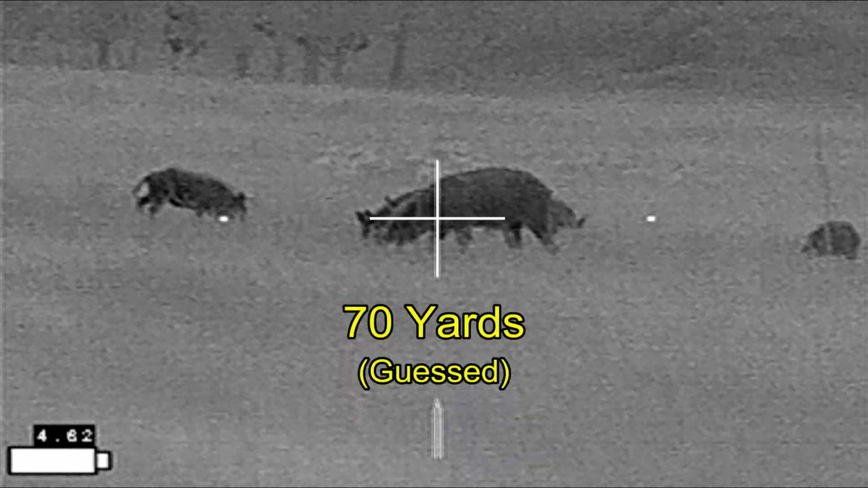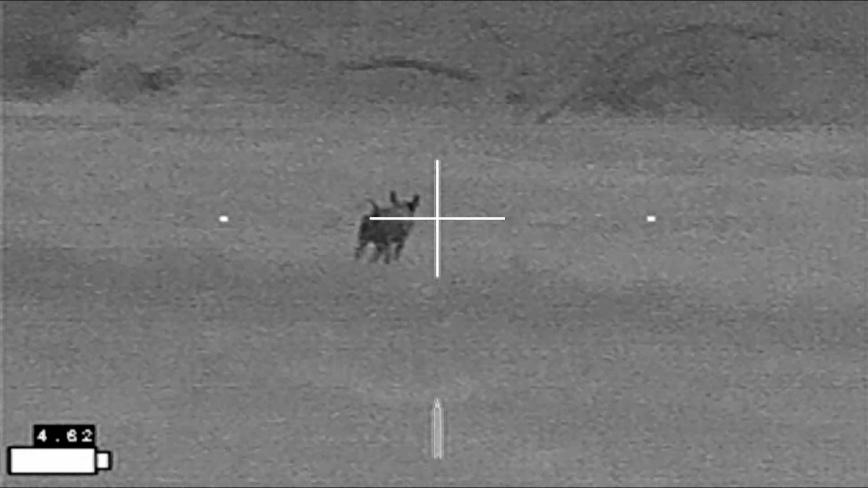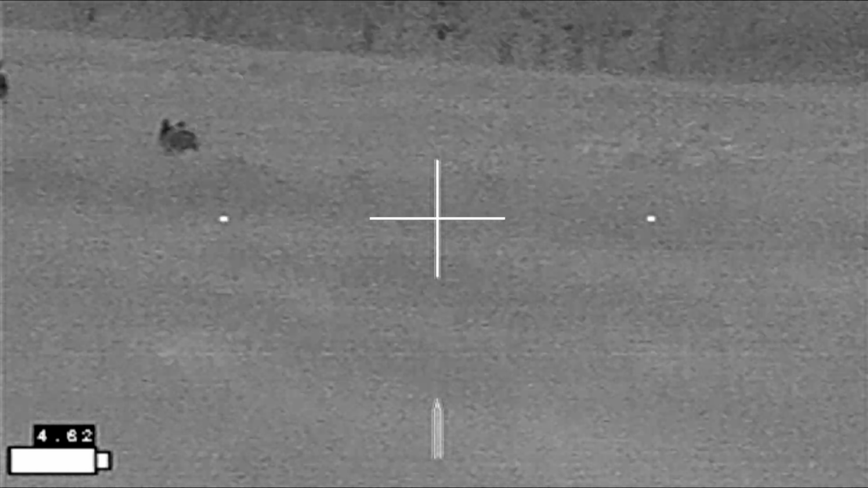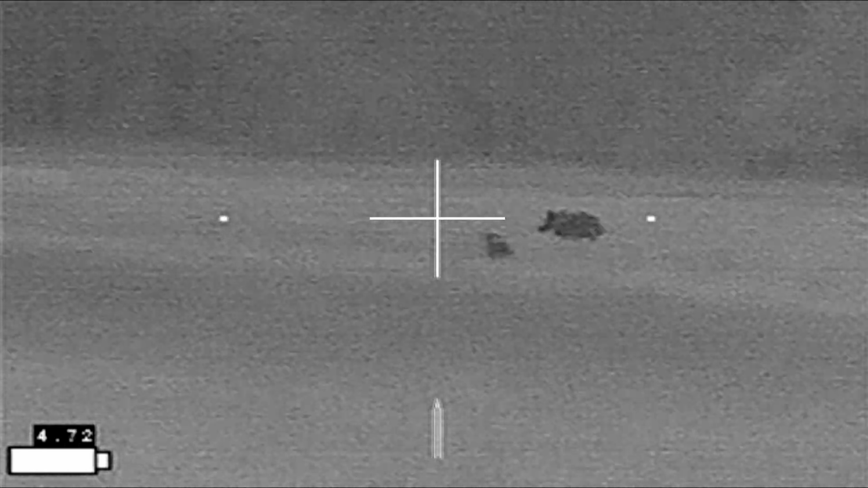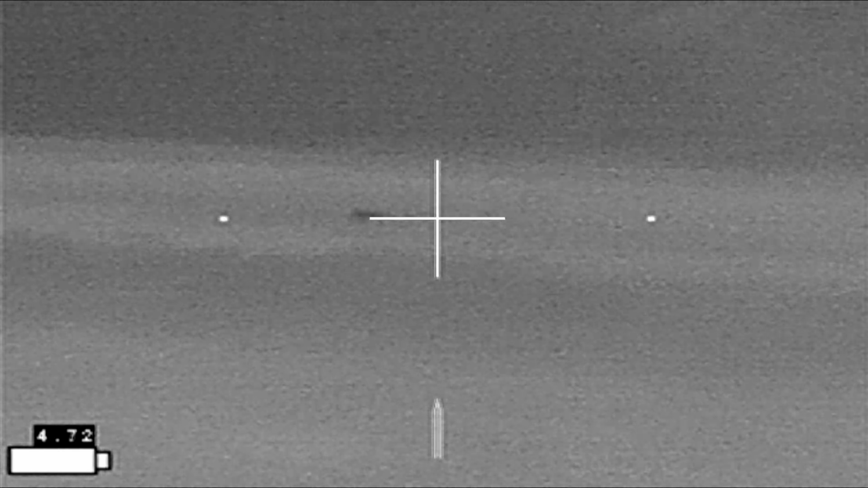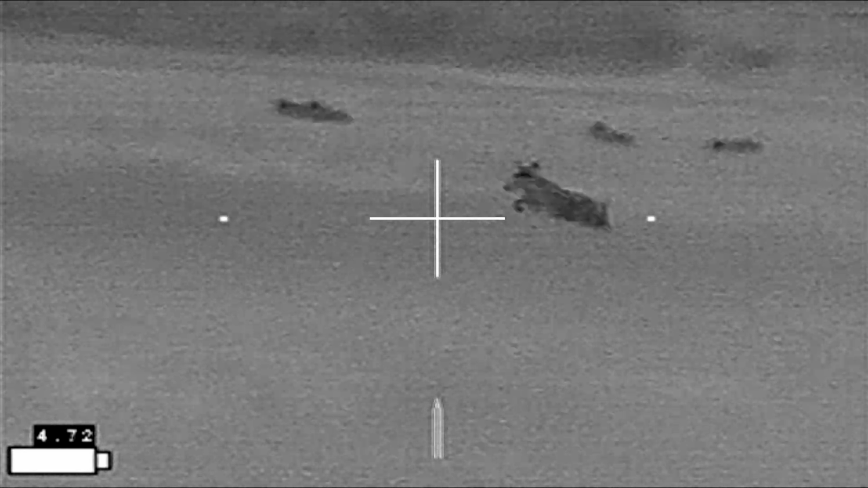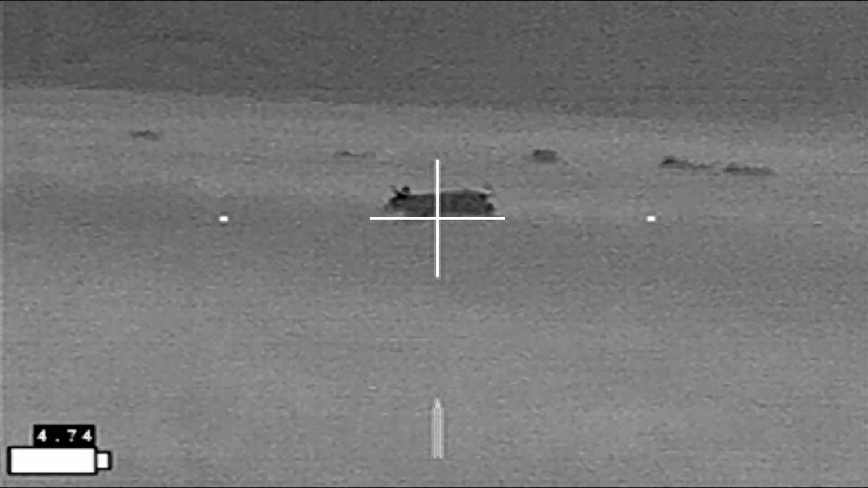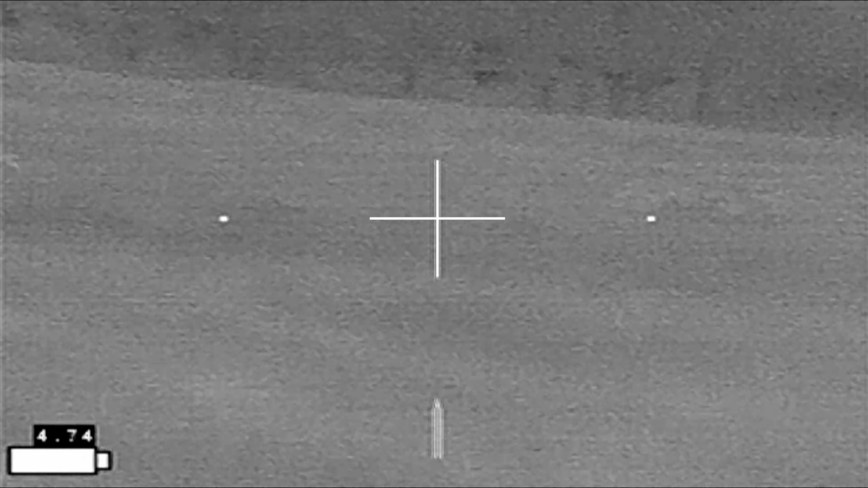Alright, here we go. Neither the sow goes down nor the hog behind it. The second shot might have connected, but I think it probably missed. And I'm unable to land the third and fourth shots on that runner. And it looks like too much lead on that one, and I come away with no hogs.